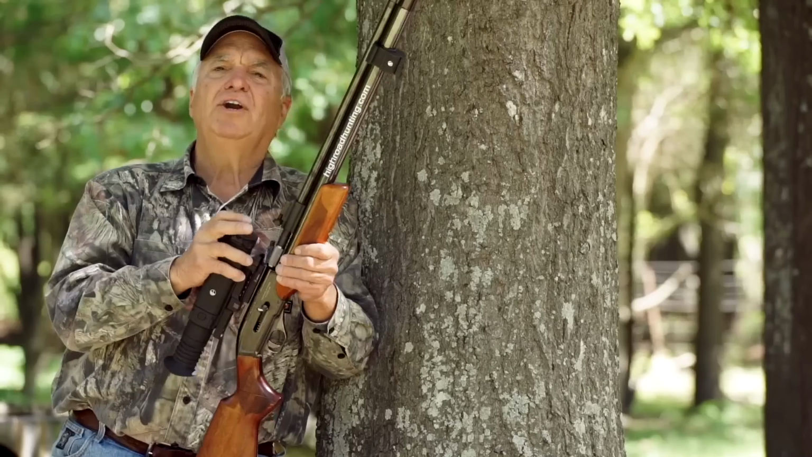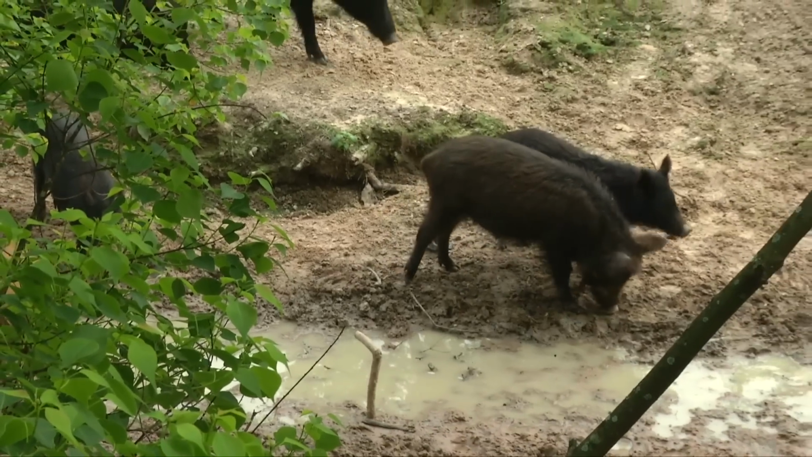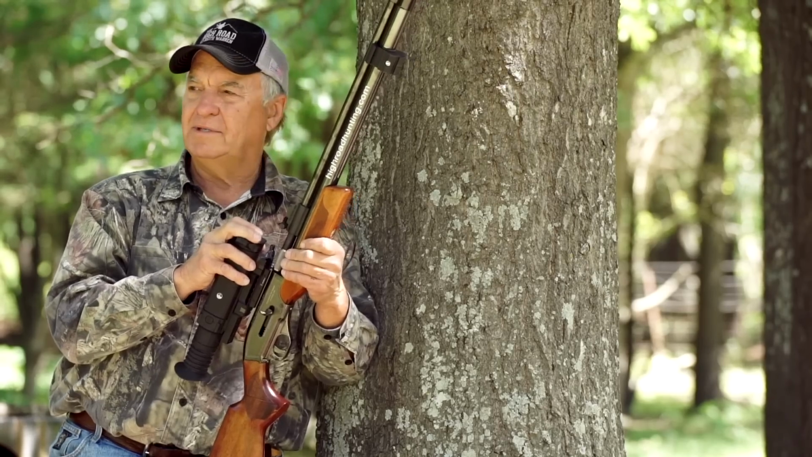So I was covered up in hogs. I mean, lots of hogs, but the problem is they're all sows. And then all of a sudden it starts getting dark. And the sows came by and I'm sitting there, come on, I'm just looking for one boar. And then a monster shows up. I mean, a big one.